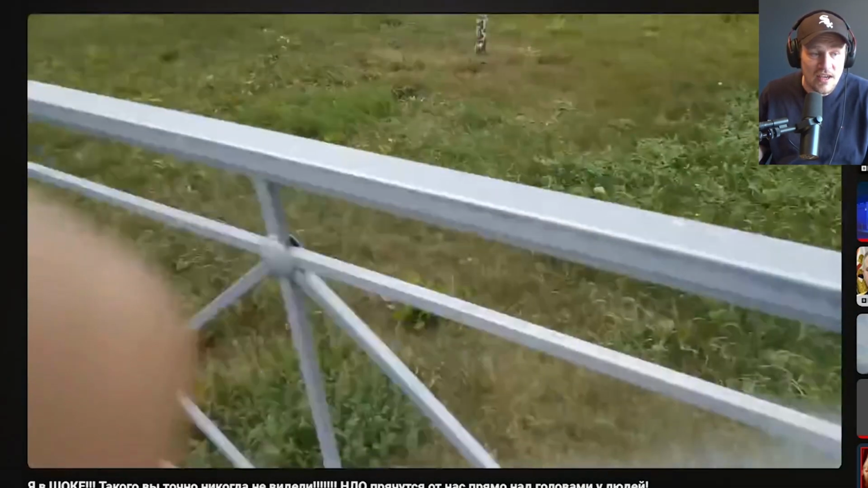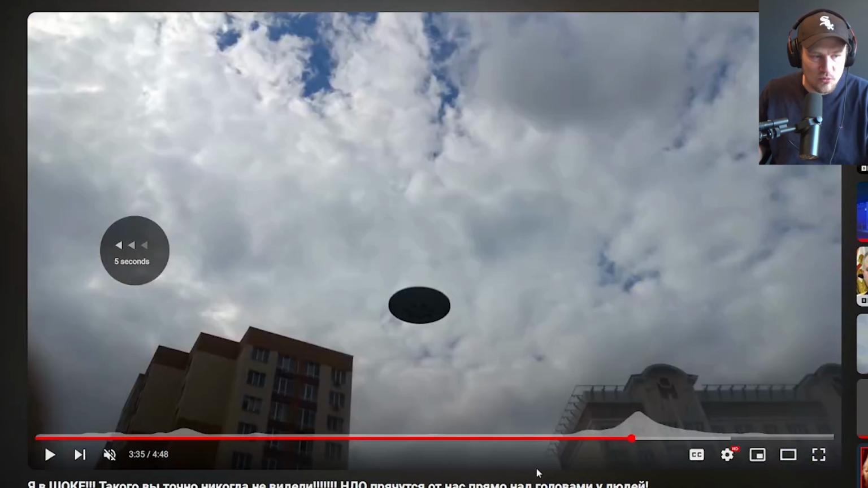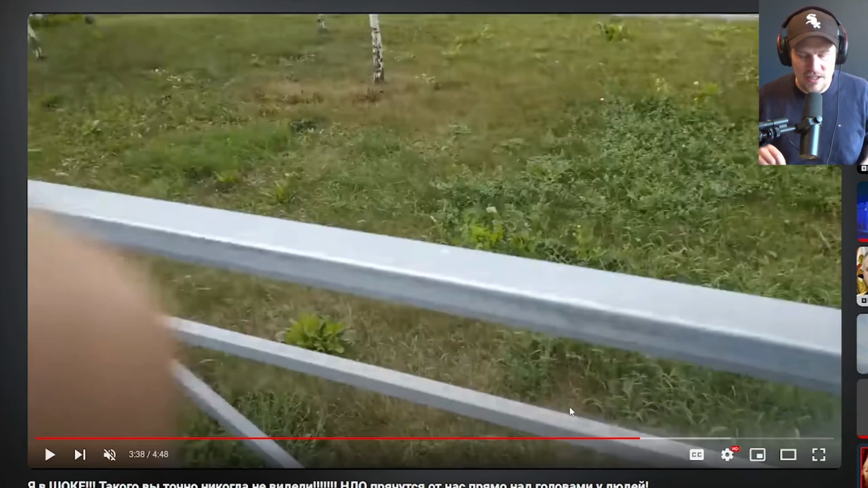And now it starts moving. And he puts the camera down, puts the glass down. It's like the whole way through, this object did not move as far as I could see. And here it is, finally moving away. And he's like, yeah, okay, I don't need to film this. It's moving away now.